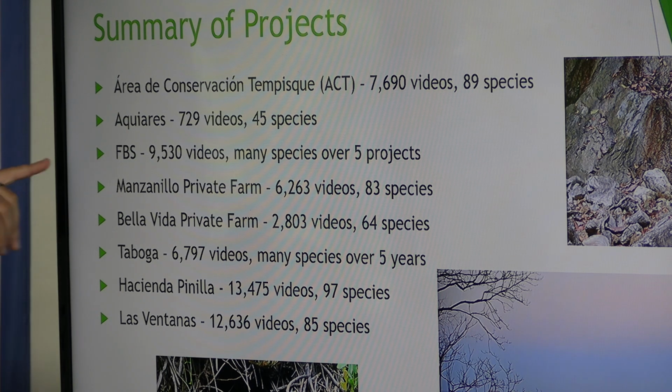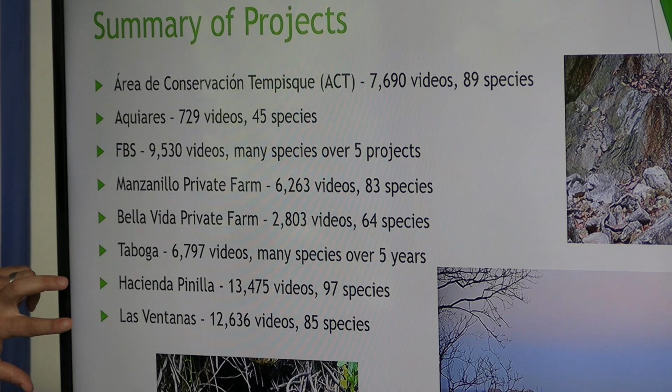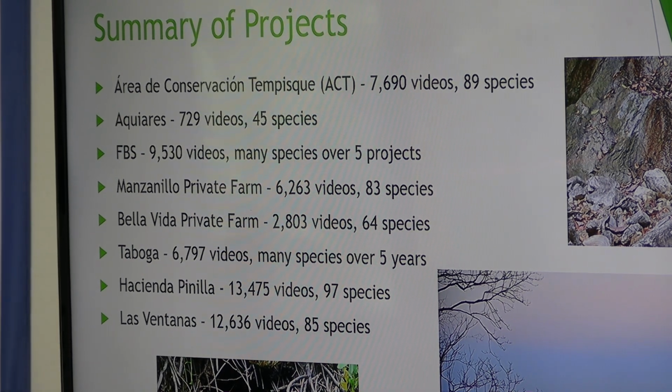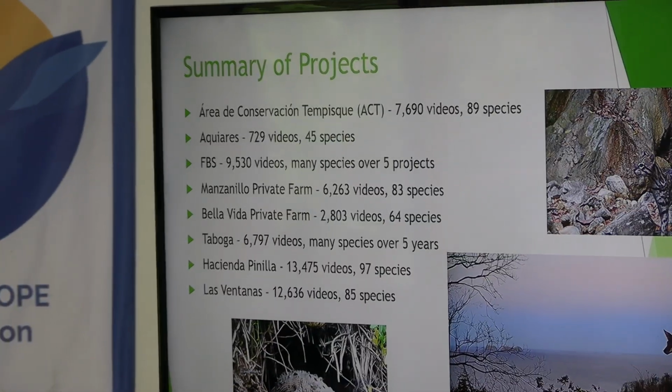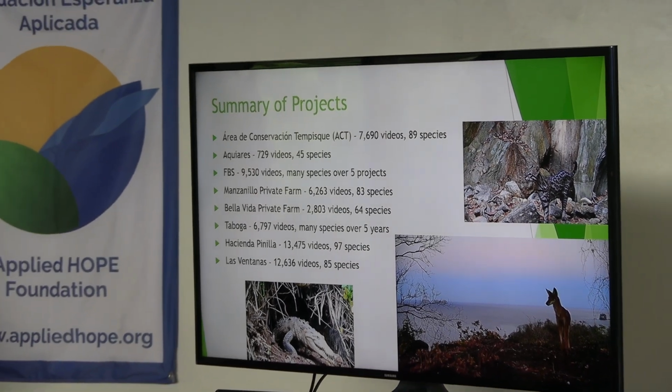FBS, these are the fincas that are getting paid to protect their forest. Nearly 10,000 videos there. And then this is just 2 private farms, if people are interested in the wildlife there. This is that sugarcane farm where my friend works. I've worked there several times over the last couple of years. And then these are developments that are just right around my house, and they actually don't have many cameras. This is only 3 cameras and this is only 5 cameras, but they've had me working there several years, and so it just builds up and you get 13, 12,000 videos. And each one of those, I've looked at each one and typed all the information about them into a database.